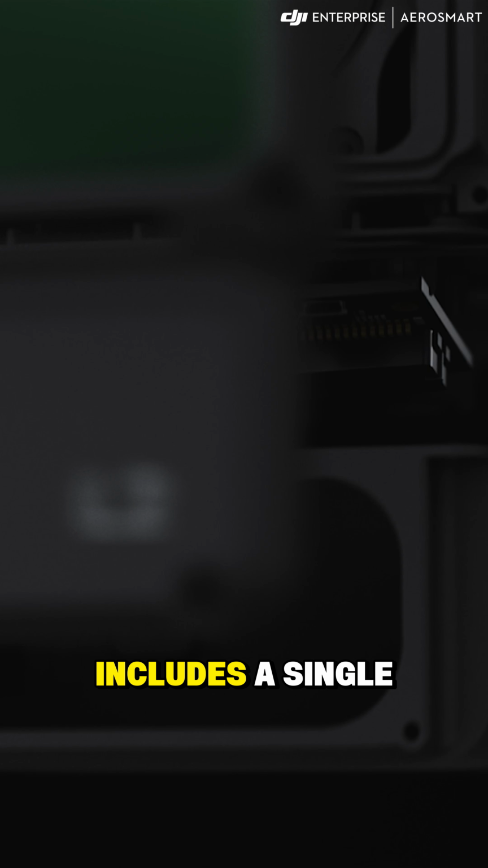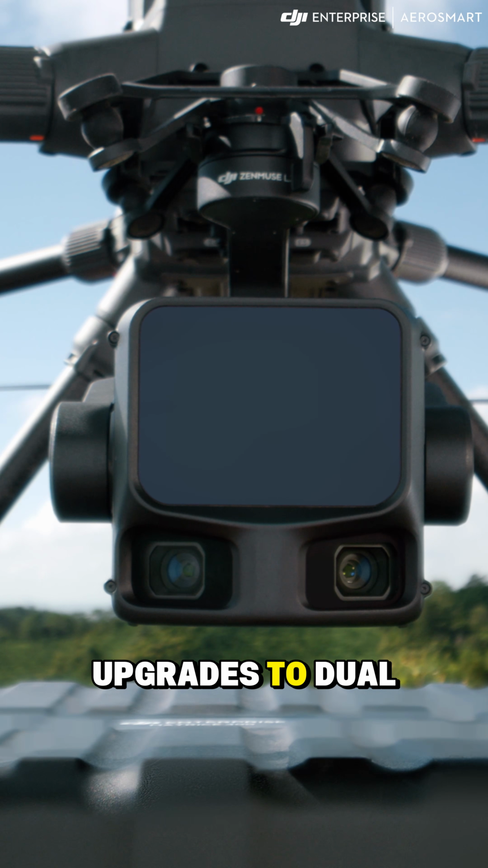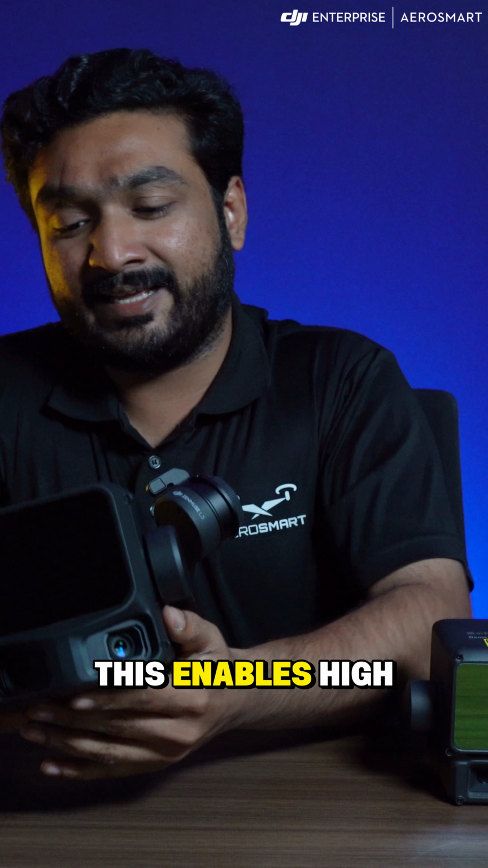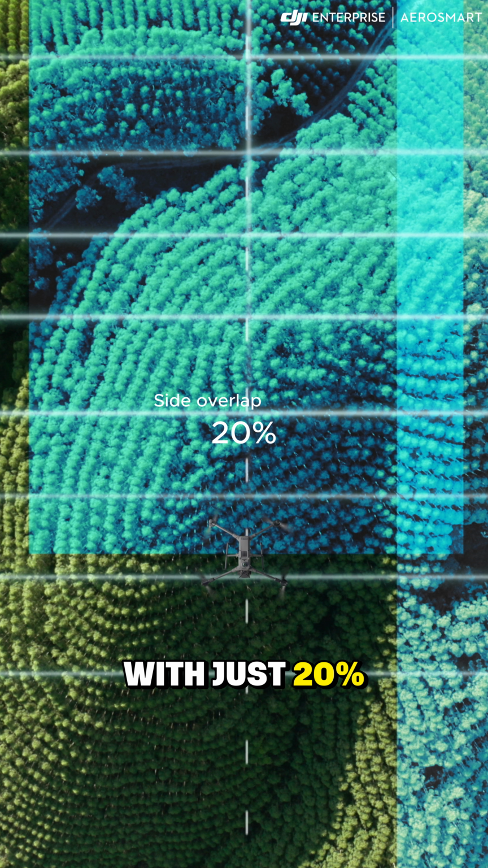Next, the camera system. The L2 includes a single 20 megapixel camera while the L3 upgrades to dual 100 megapixel cameras with a field of view of 107 degrees. This enables high resolution orthophotos and allows mapping with just 20% overlap.